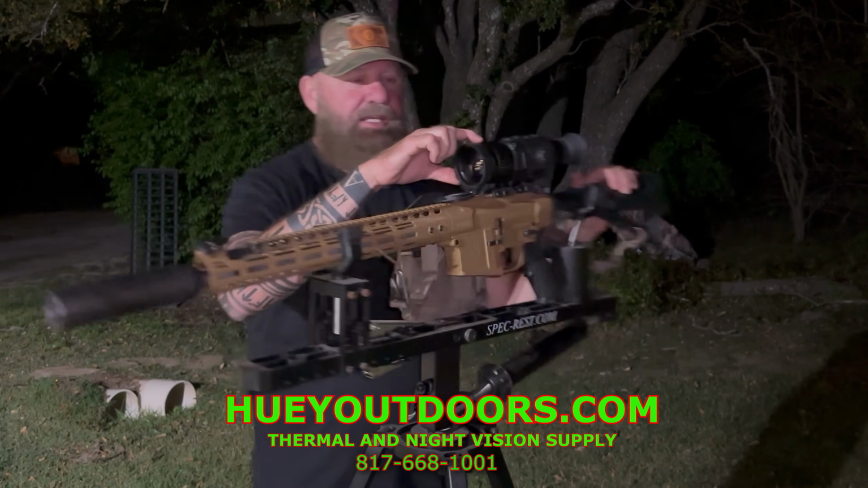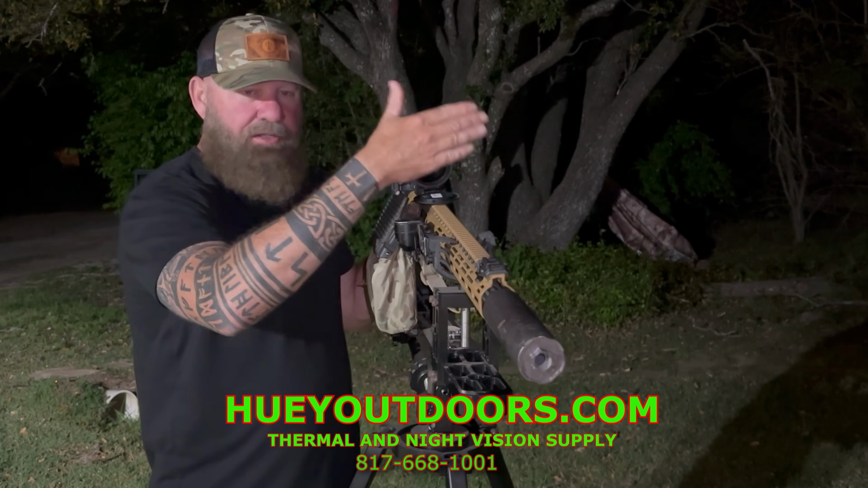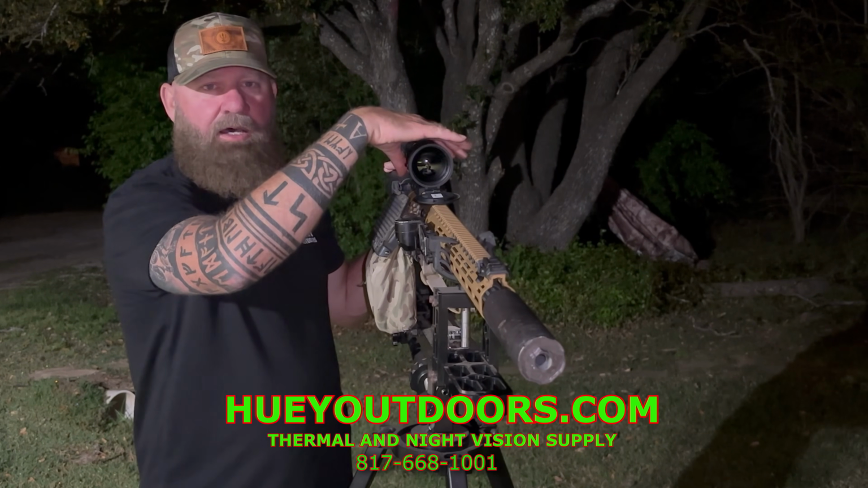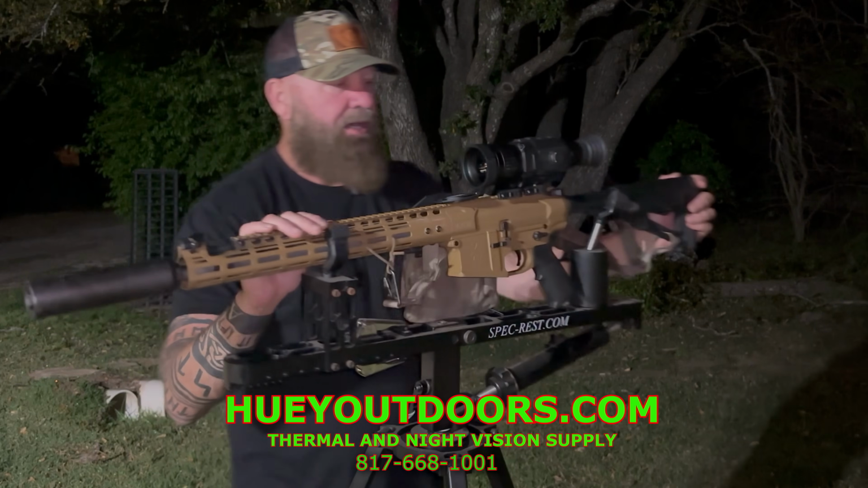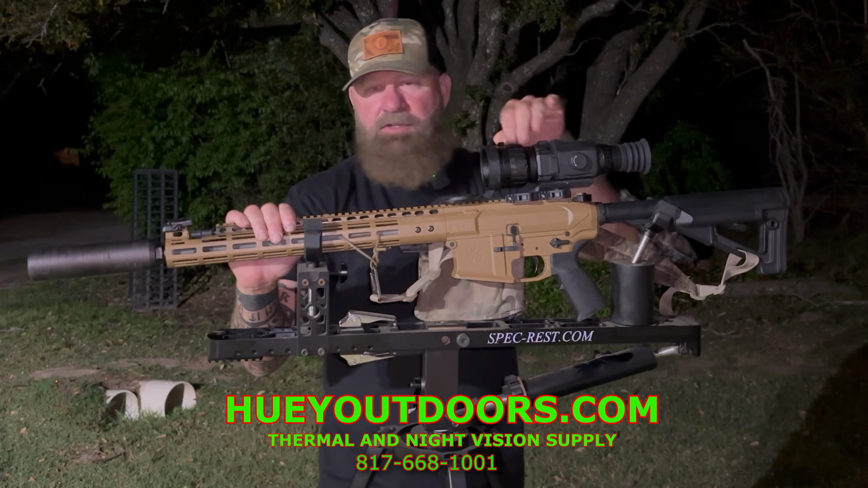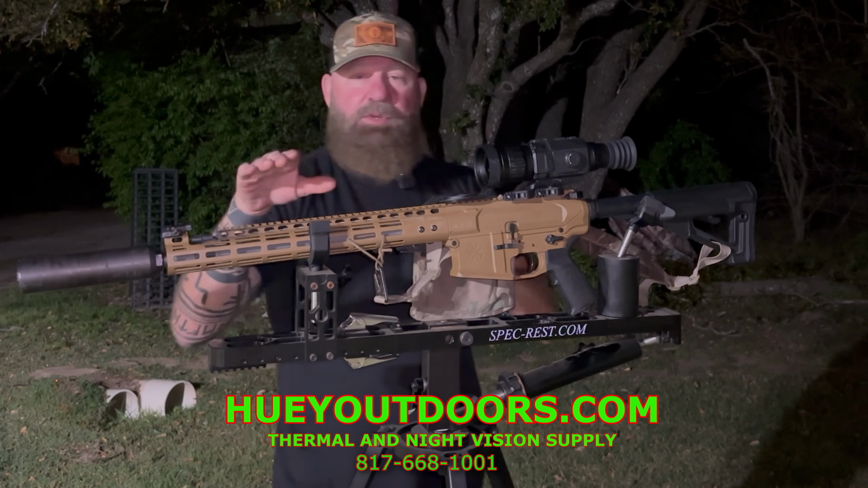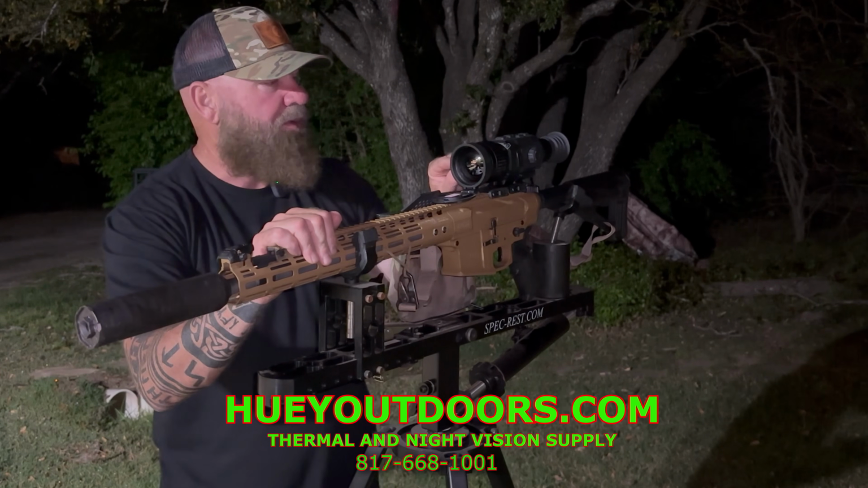When I go to the 60mm, I have less depth of field. I have to focus for 50, 100, 150, like most typical thermals that have a focus on it. But something that I noticed that I thought was pretty interesting: if you're fast and furious and shooting at the wide field of view and going for moving targets, you're not going to have to refocus as much as you would for the 3x.